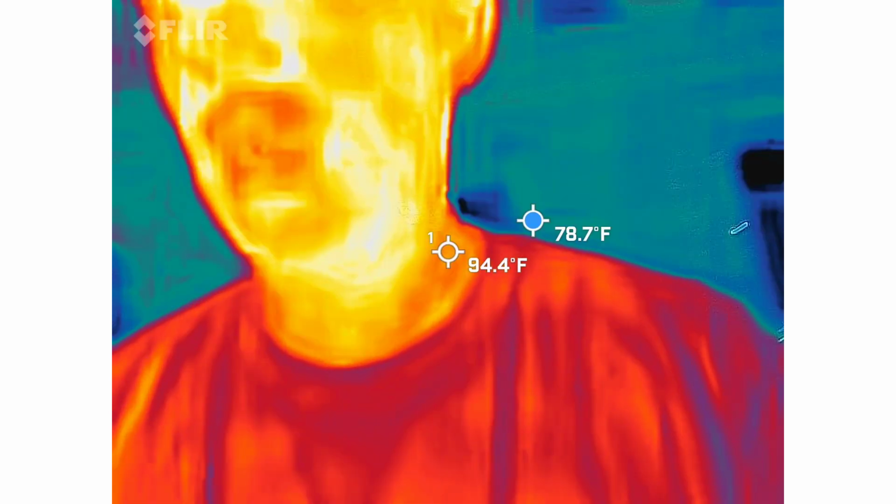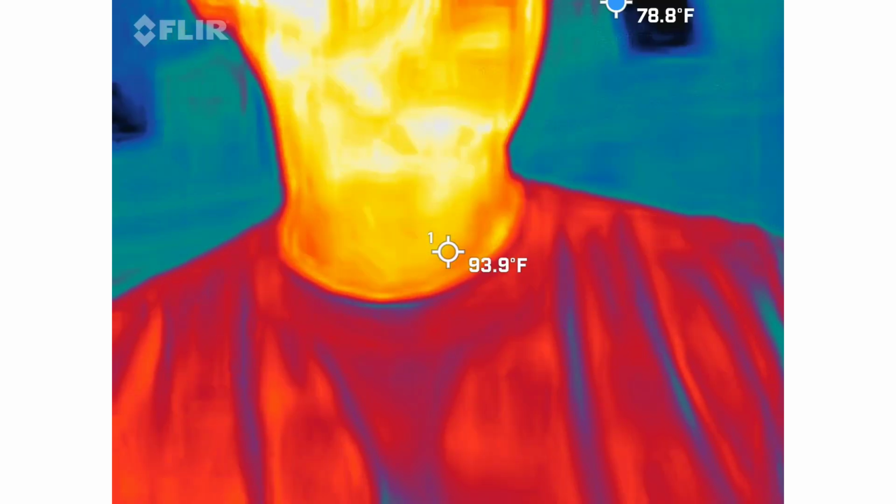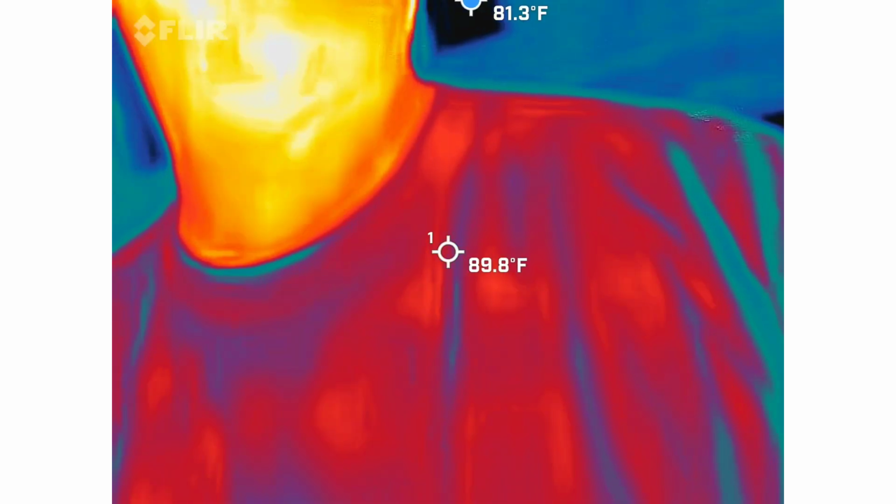So not me, you guys. So this is the legit thermal imaging camera. This is a FLIR Pro 1. This is what firemen will use to actually help save people. So why would we want this inside of a ghost hunt?